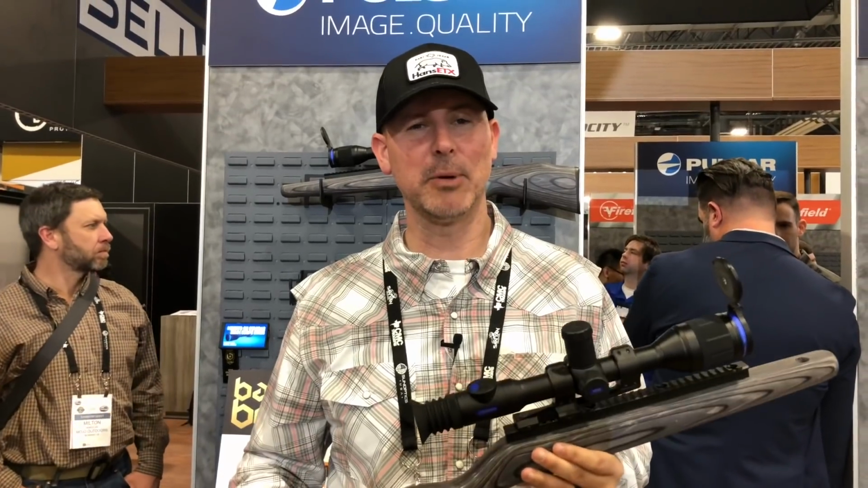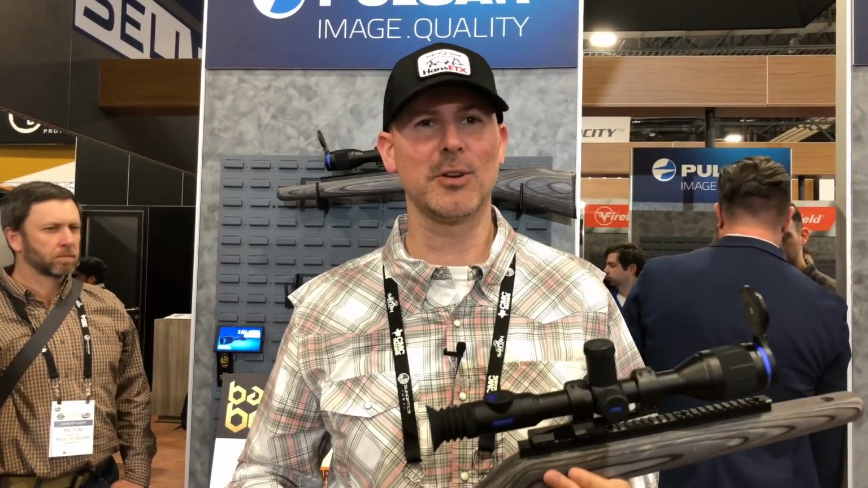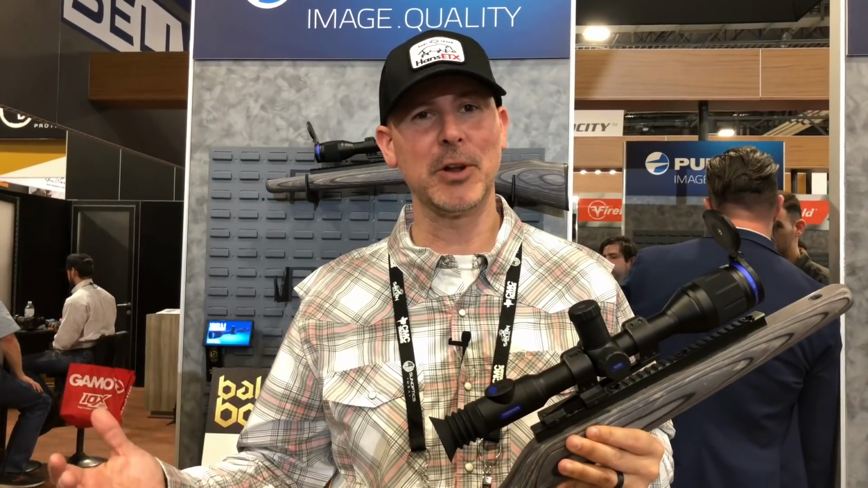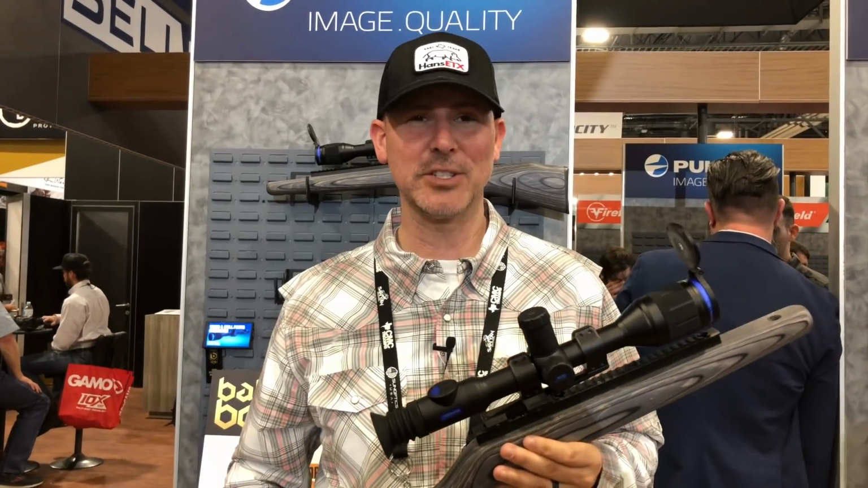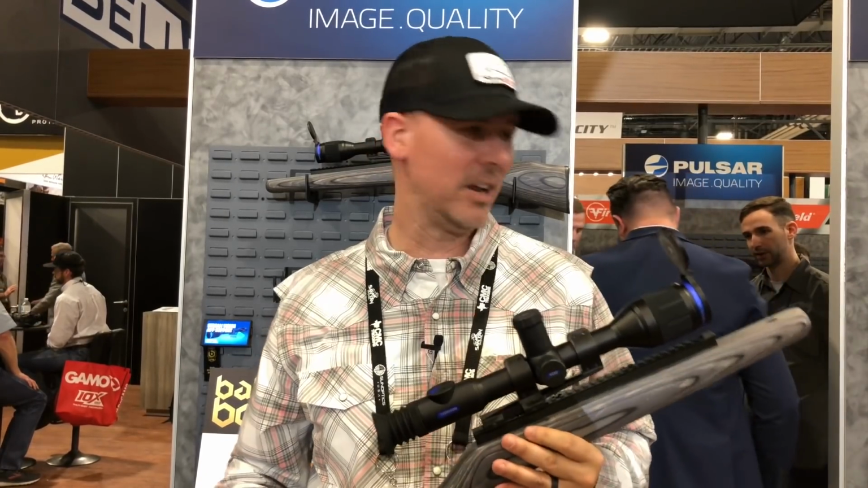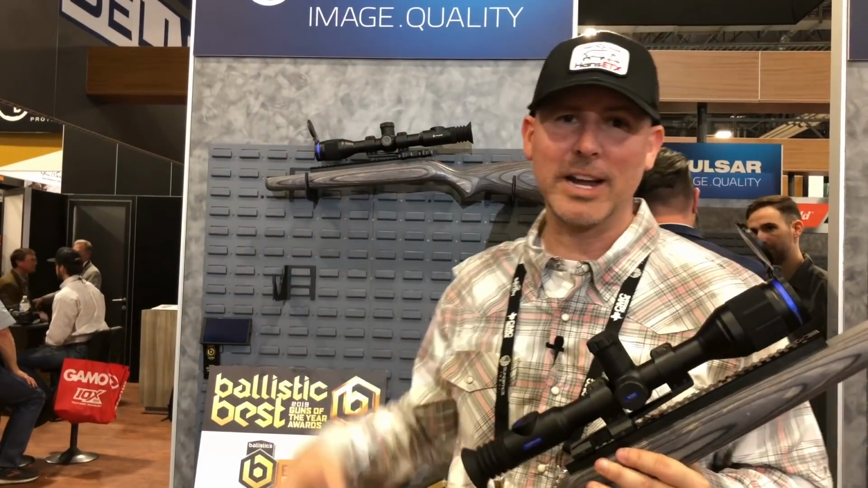All right, guys, back here in the Pulsar booth. Now, if you like your Pulsar Trail, you like it because of the magnifications, but you wanted to jump up in the Thermion, they didn't have the magnification levels that you wanted. They now have the Pulsar XQ50, and also they've got the Pulsar XQ38.